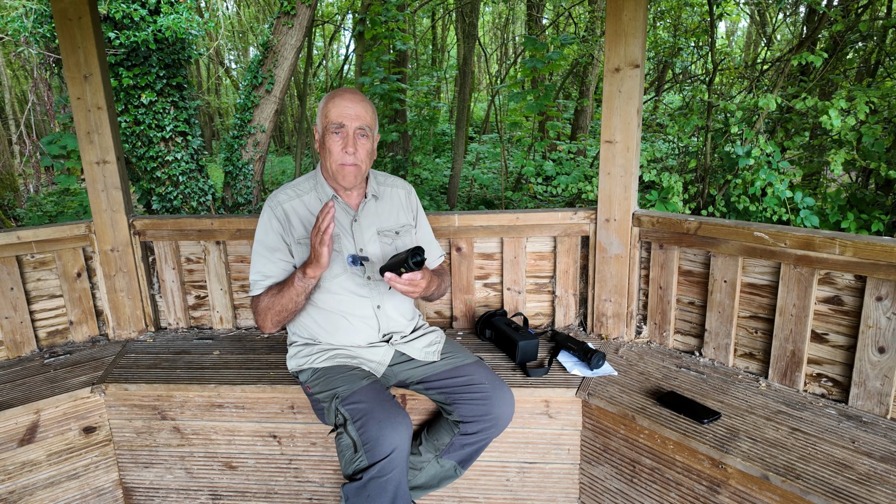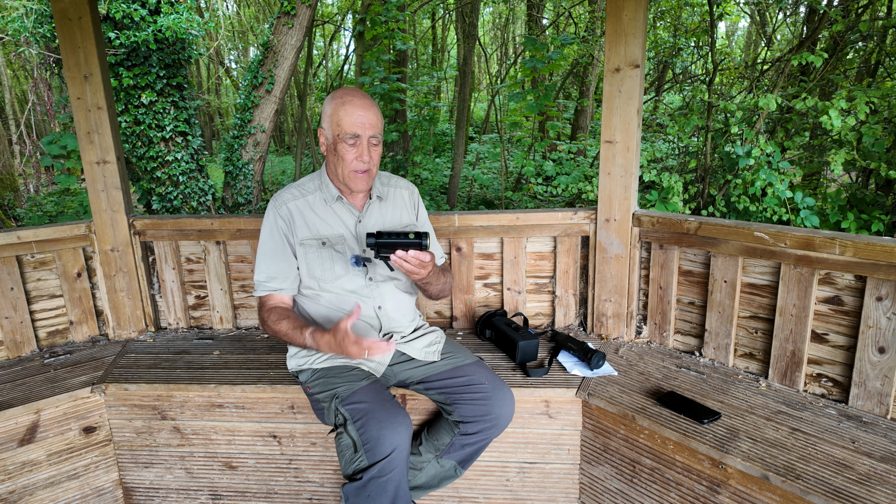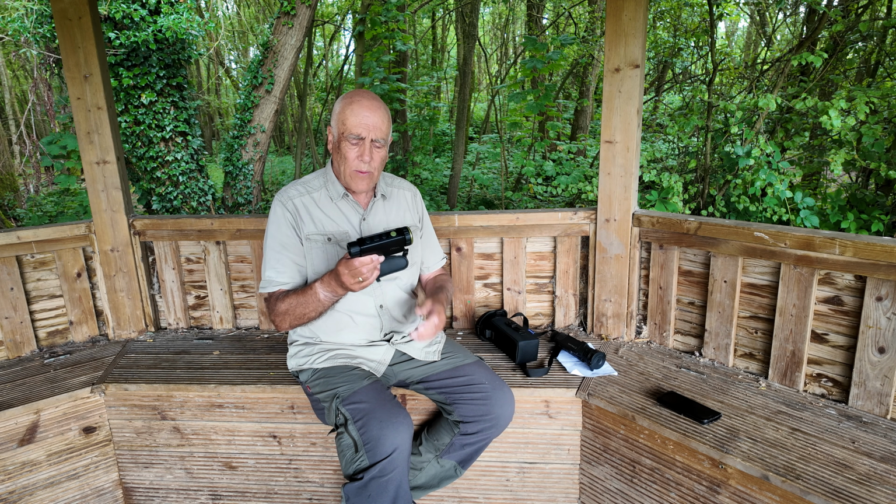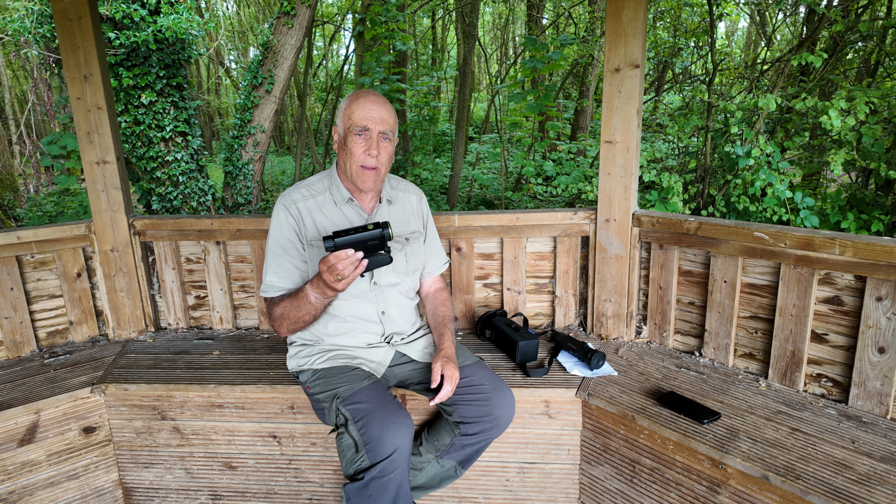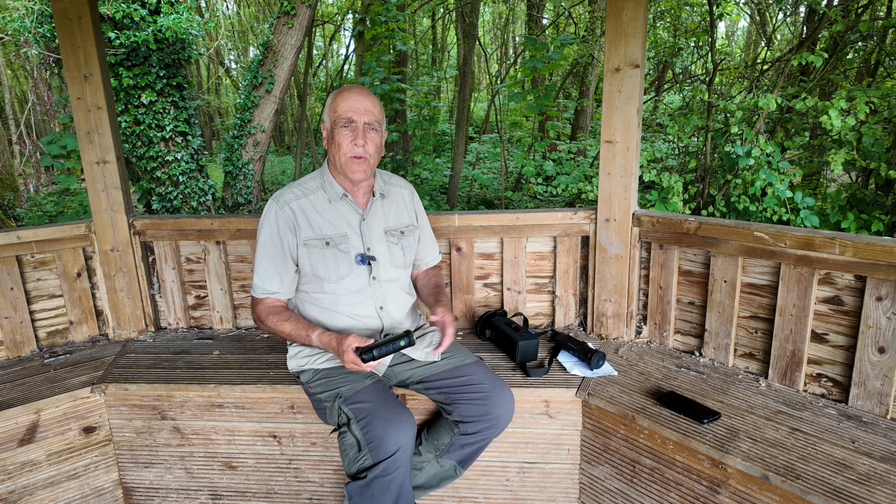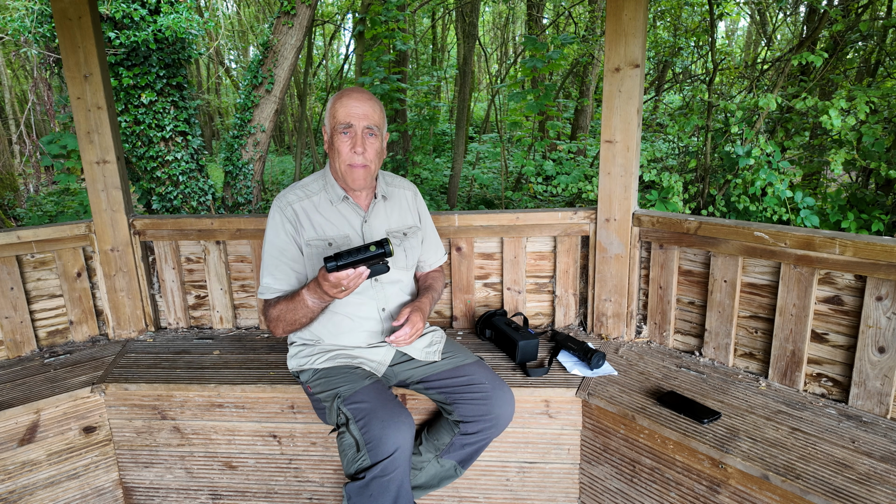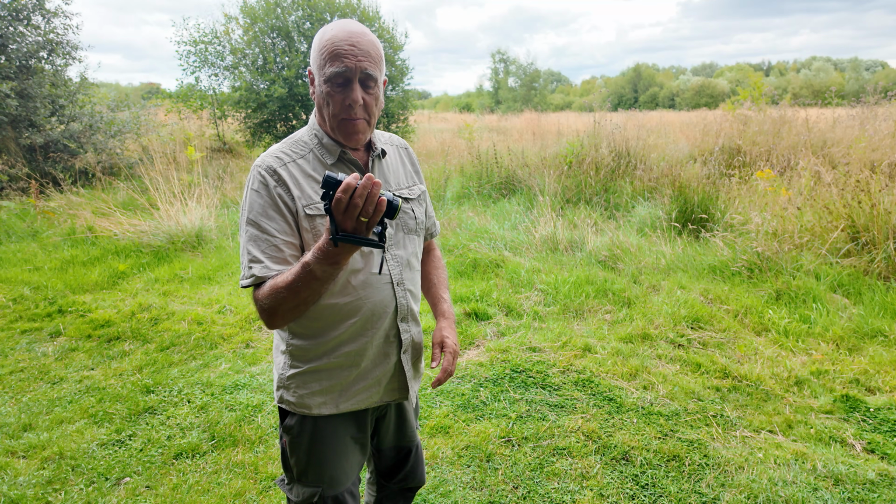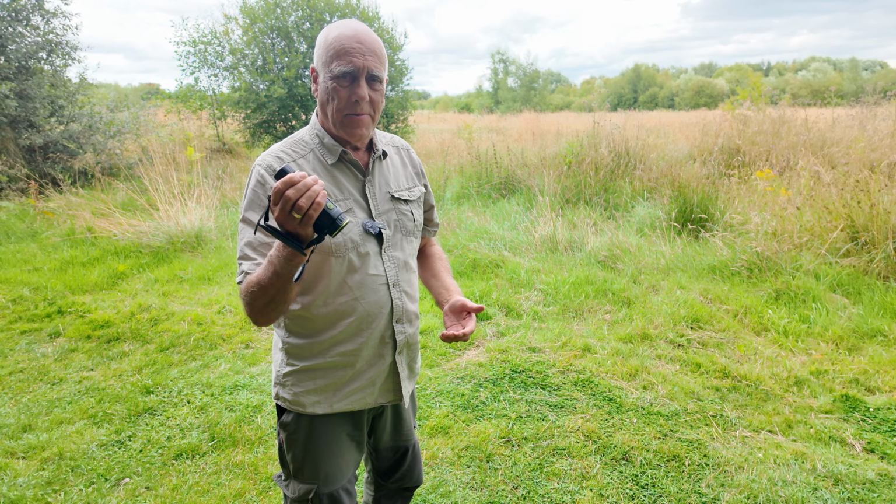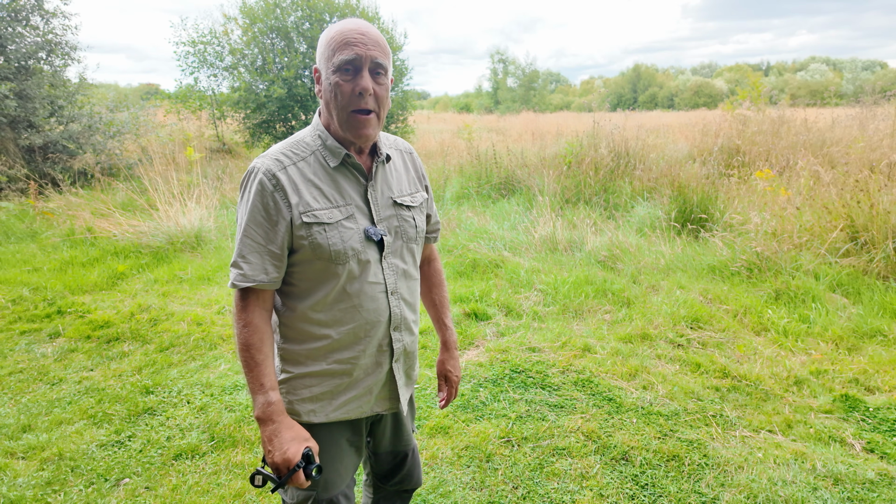This is a much wider field of view, but also look at the size of it. It's just 6 inches long, fits in my coat pocket easily. Weight wise, that's 390 grams versus 622 grams I think it is for the Pulsar, so a lot lighter and a lot more compact. It fits into the palm of your hand lovely as well, with a tiny little strap on it here, and there's just no weight to that. When I'm walking along, I'm not really aware that I'm carrying it.